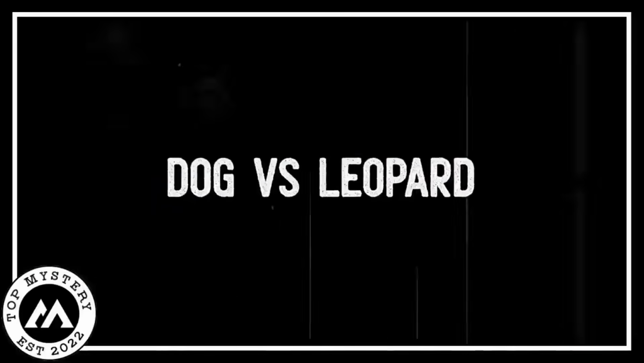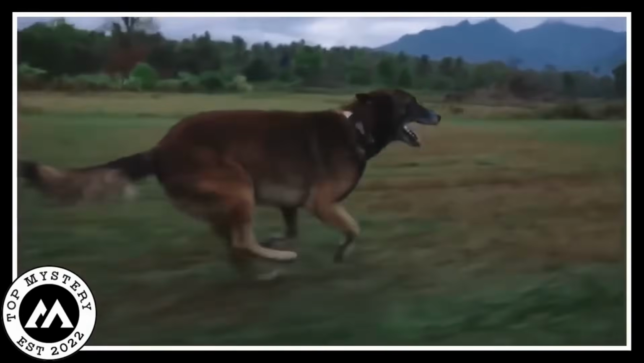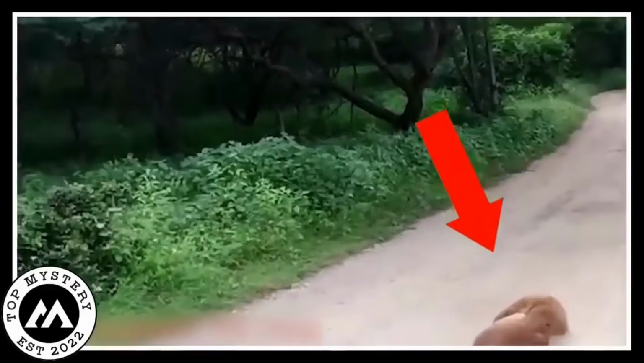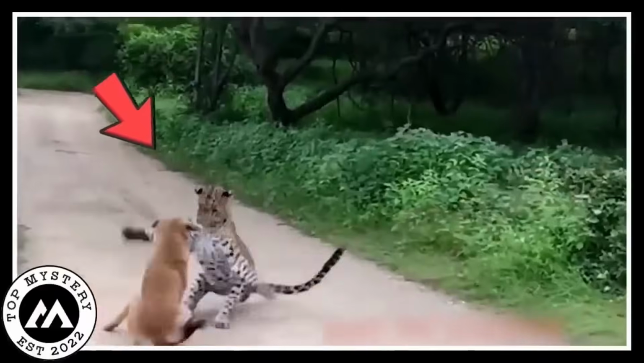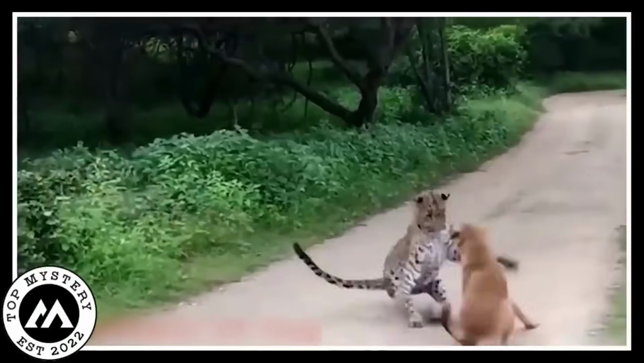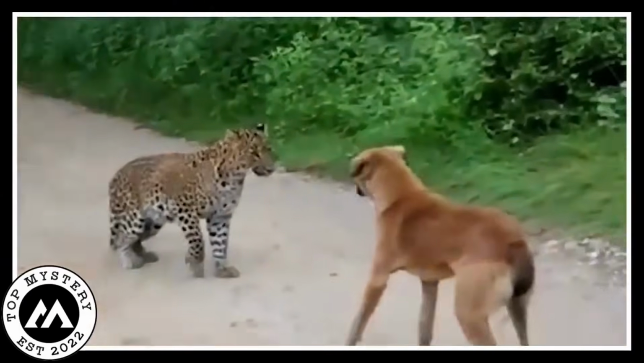Dog versus leopard. Out in the woods, there's this wild scene caught on a trail camera. Imagine a dog just chilling on the road by the forest, doing its dog thing. Then, out of nowhere, a leopard storms in for an unexpected attack. It's chaos, claws, fur, and a real wildlife showdown. But here's the twist. The dog doesn't back down.